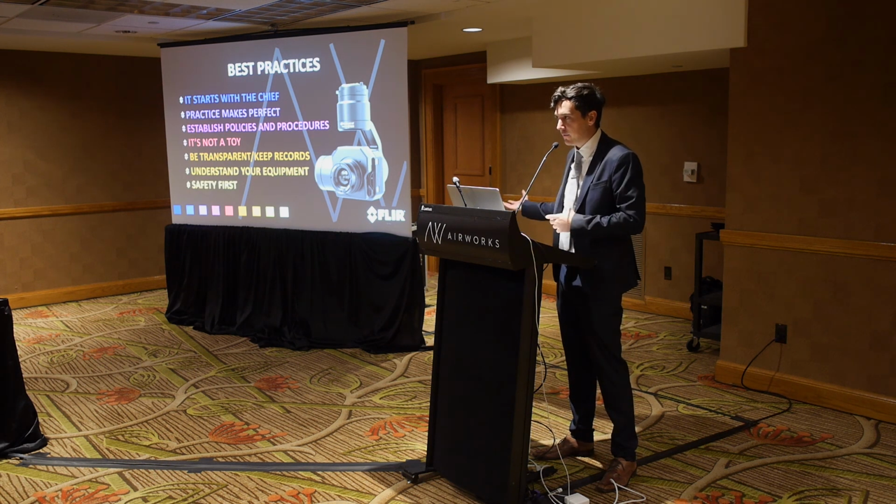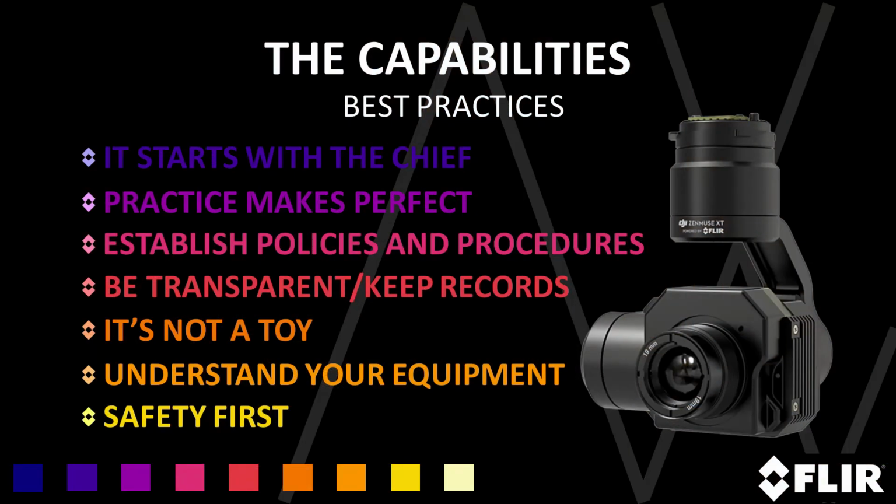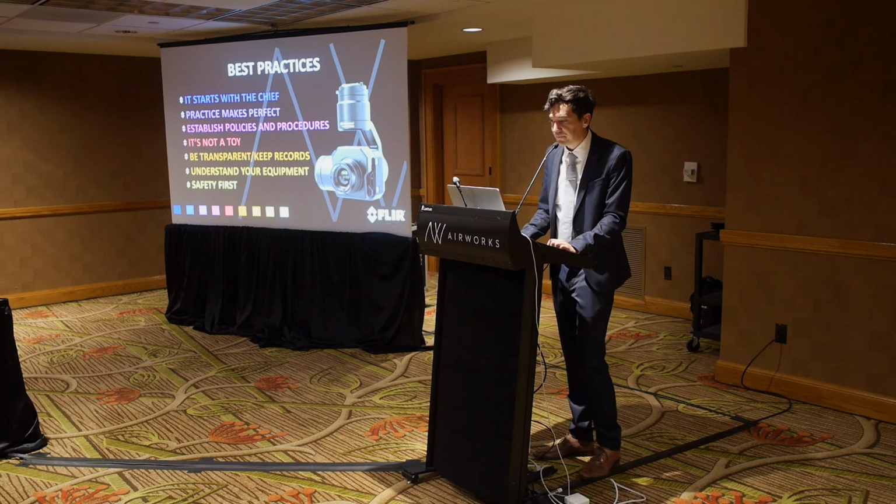And the last thing is safety first, which I think is pretty commonplace, but in the drone world there are different things you need to think about when it comes to safety. Making sure that your home point is set, making sure that you have enough space to land when you come back. All of these things will increase the likelihood of longevity with using this technology and staying within this industry.